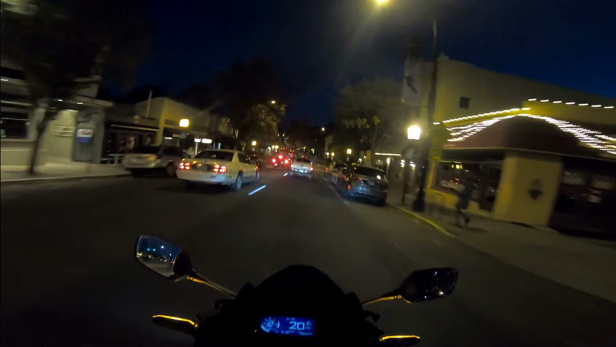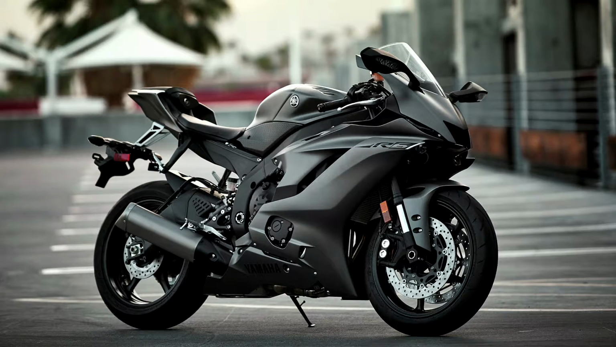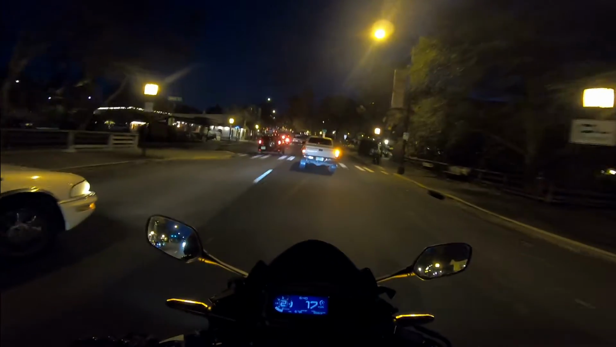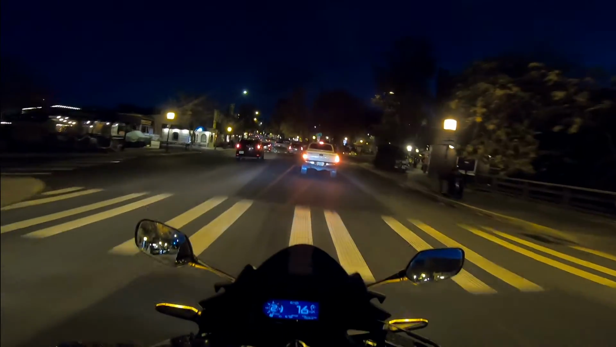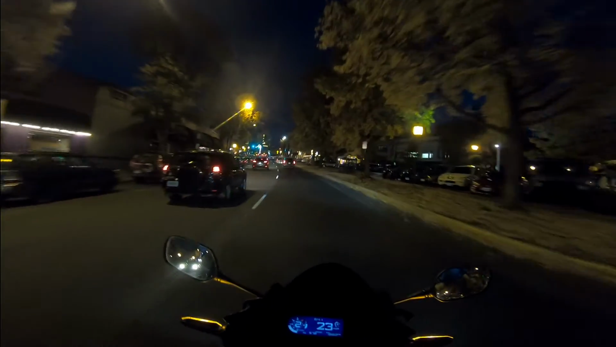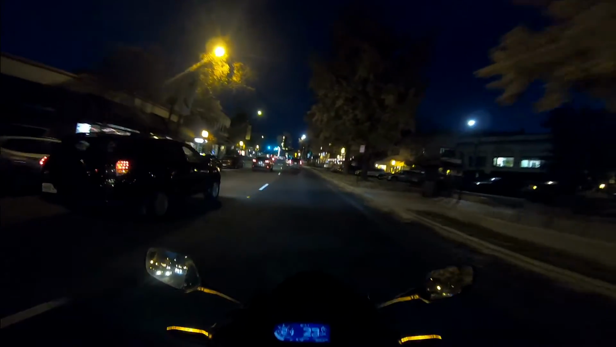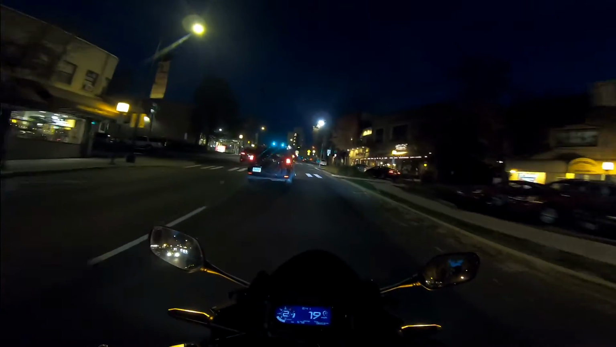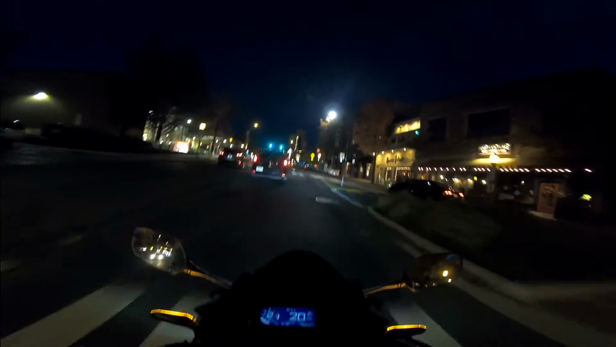looking at the 2020 R6 from Yamaha, those things are just badass. And those ones have like 117 horsepower, so I don't know. And I know with the R6s you have a lot more room for modifications and stuff, so I don't know.